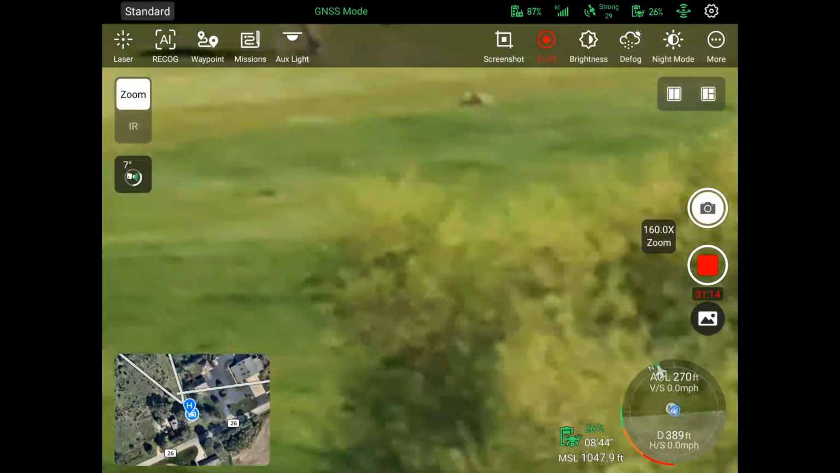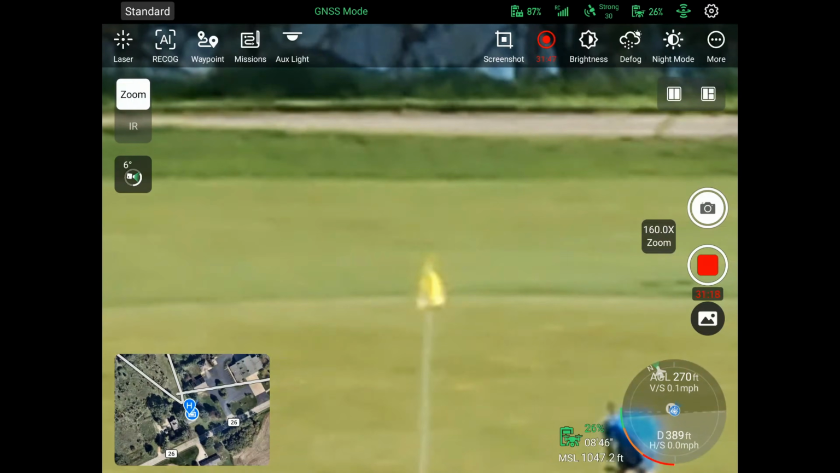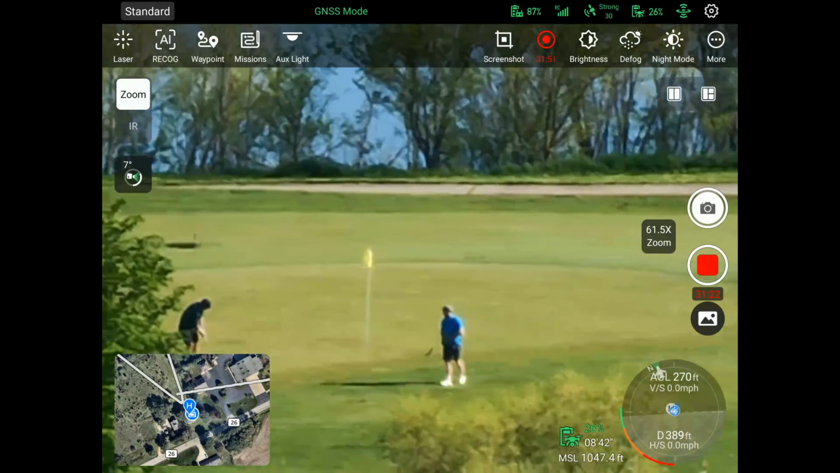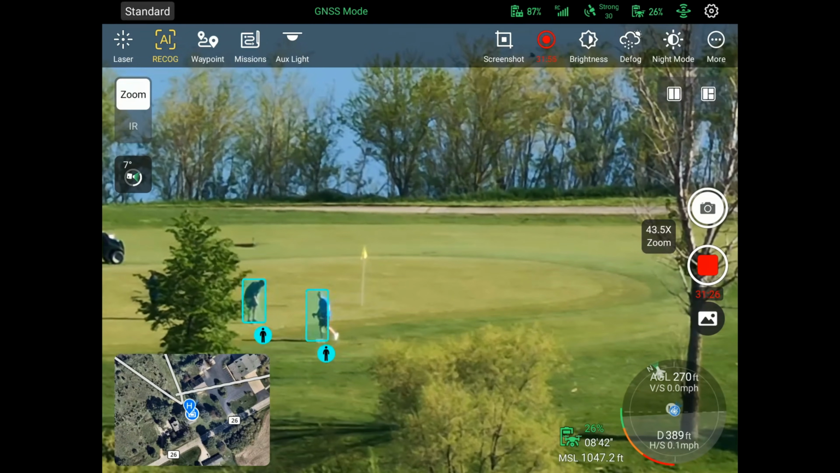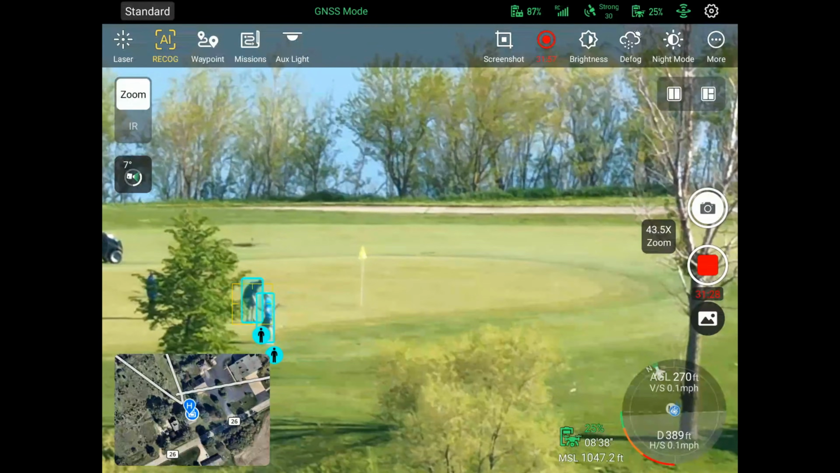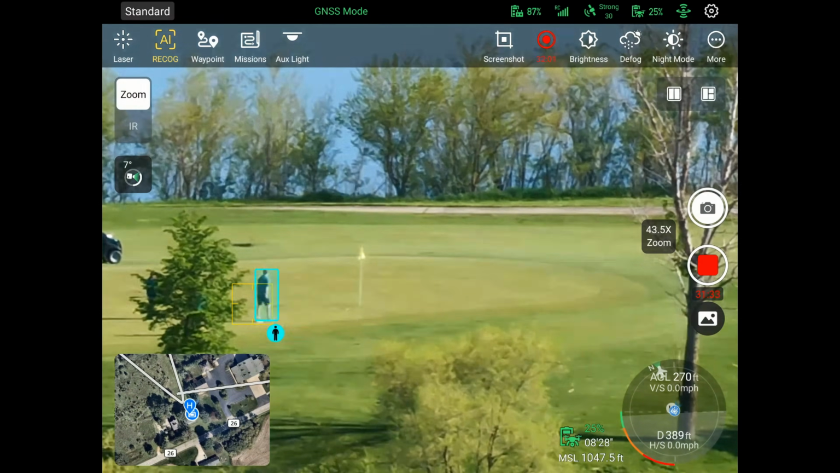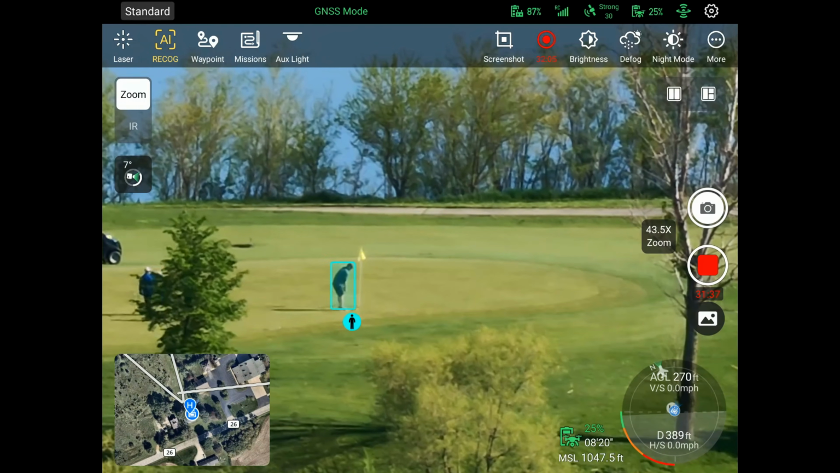Nice shot, buddy. And let's turn on the AI recognition. Yeah, you can see, you can't even touch on them right now. Like I said, once they get that tracking function down, I think that is what this is going to be used for. But that is an impressive zoom range.